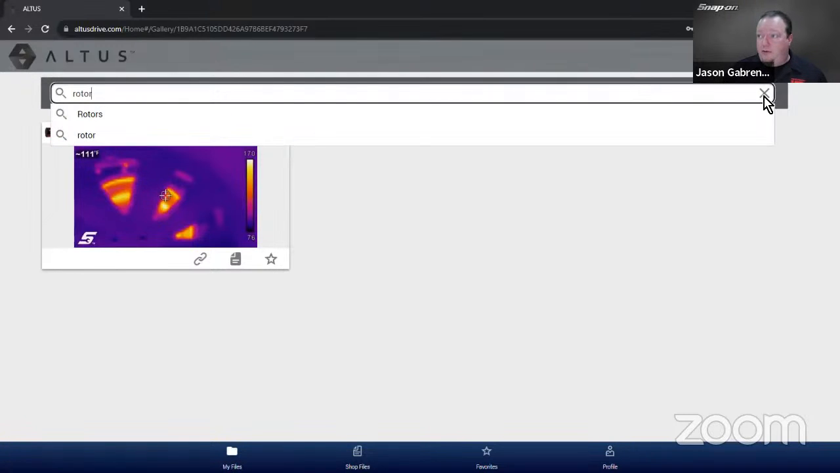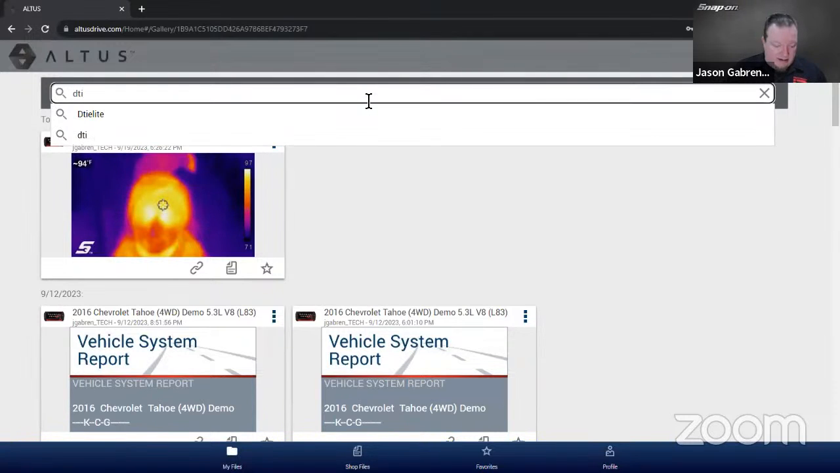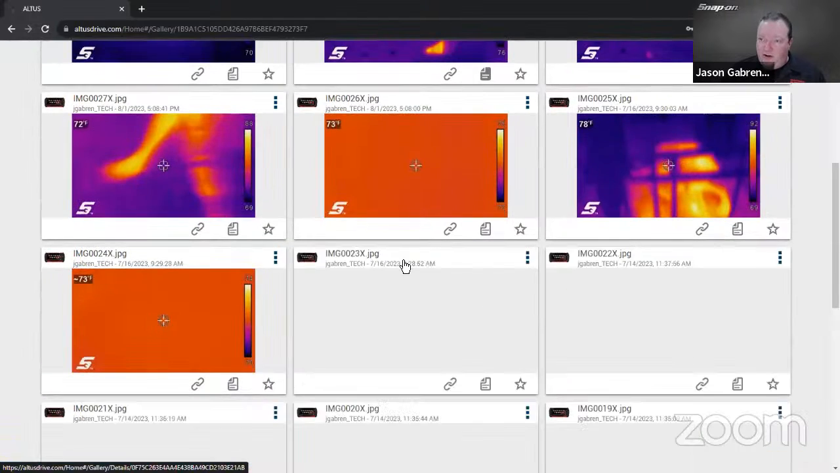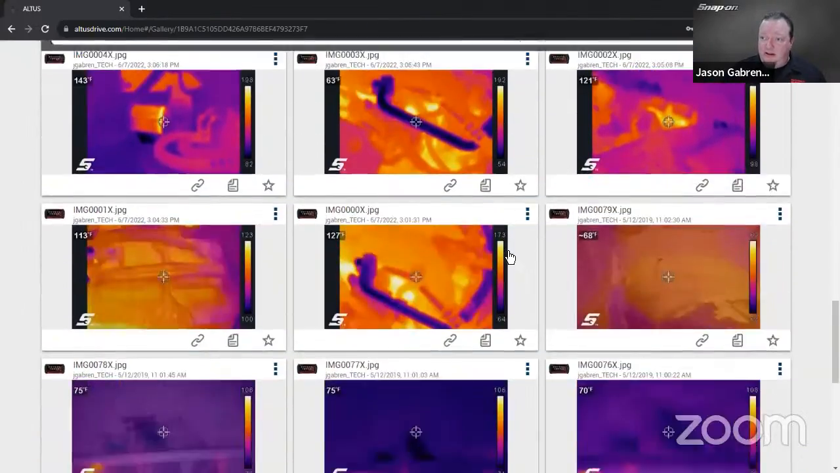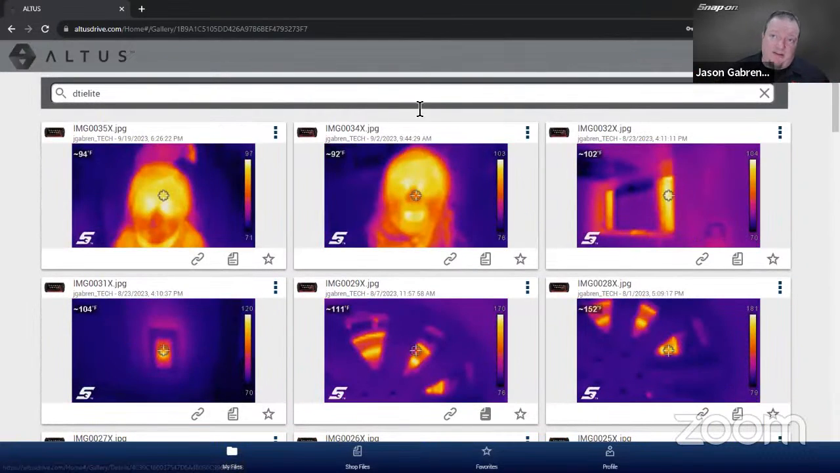If I wanted to look for thermal imager, it automatically tags it with DTI anytime you use that tool. So there's all my thermal images that I've uploaded in there. Dog, my cat, things at the house, AC stuff, all sorts of different things. And it uploads, like I said, automatically. As long as the tool is synced, it will upload automatically. And see that. All right, so that is thermal.